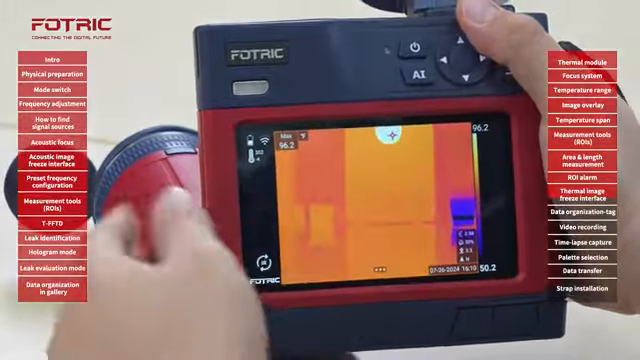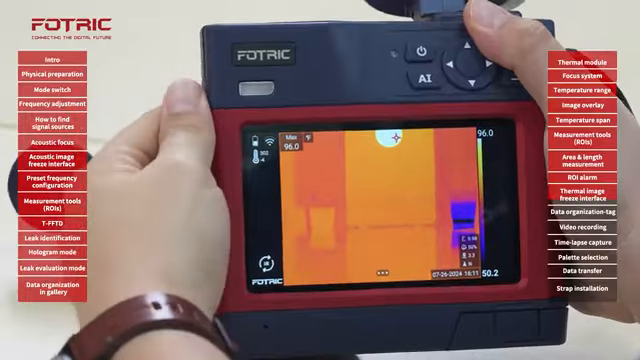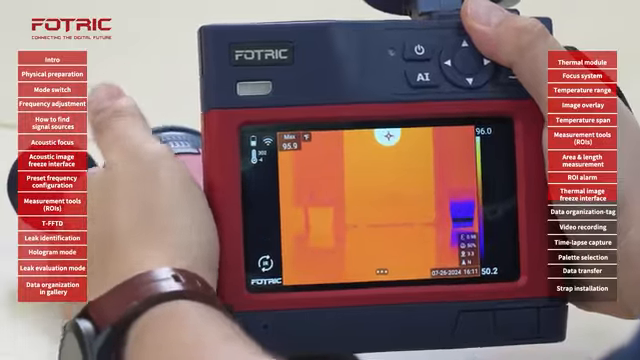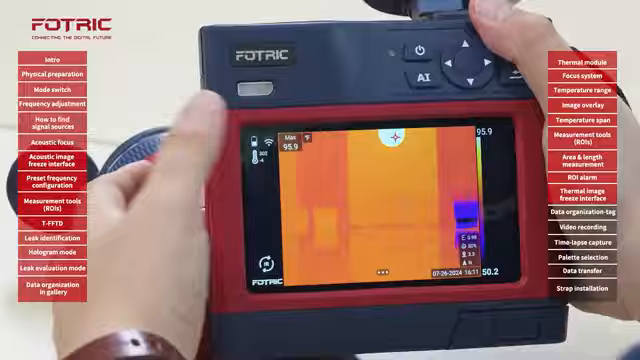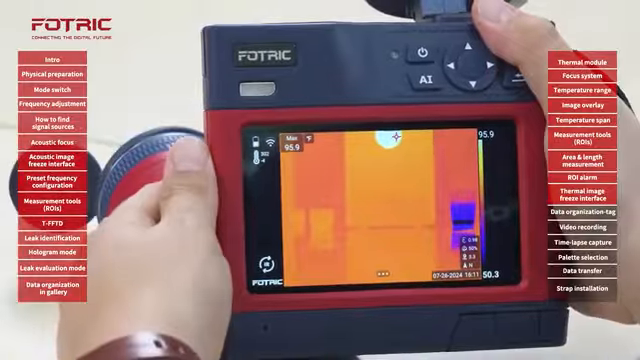If I'm not going to use the thermal camera for some time, but I don't want to turn it off to make sure it remains stable on its ratings, I can simply tap on the power button once and the screen will go off. By simply tapping again, the screen will start again and I can continue with my inspection.